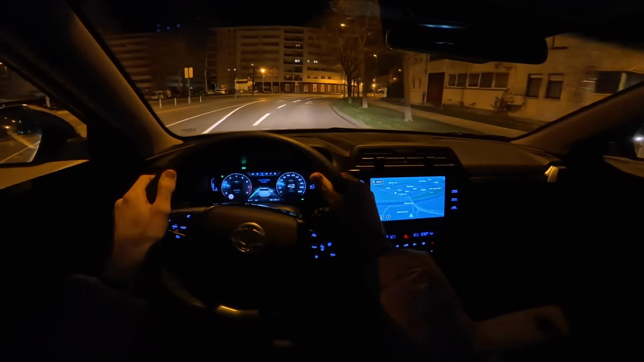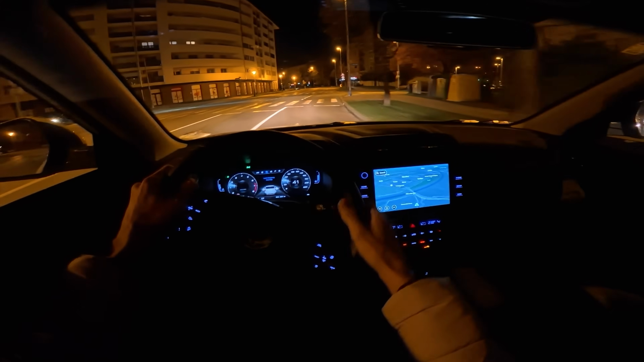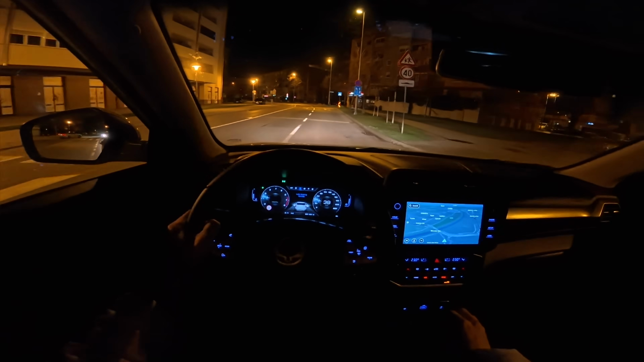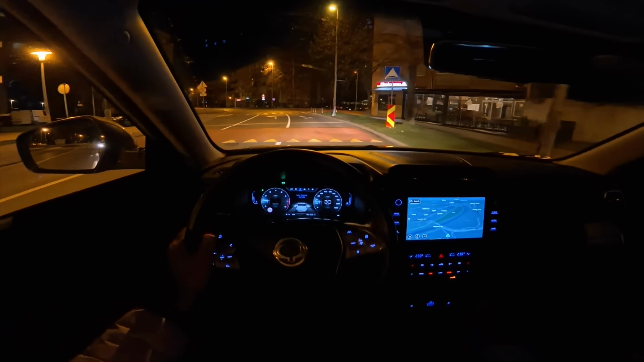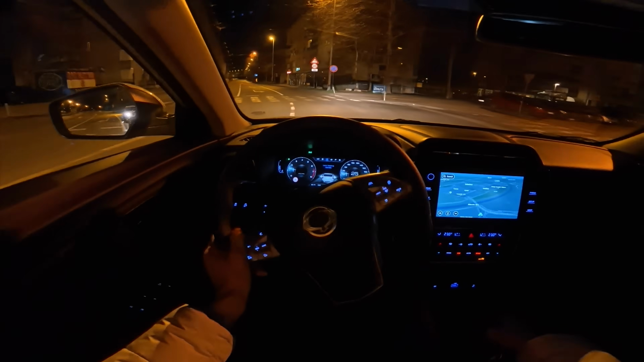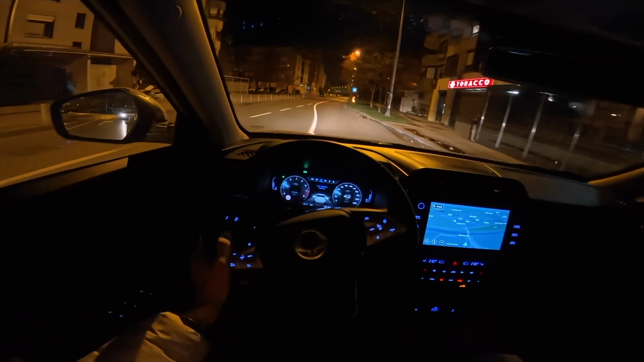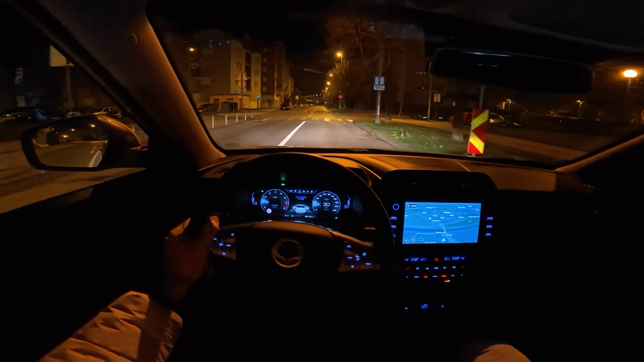Now, 6-speed manual, great for fuel consumption. Also 4-cylinder turbo petrol. It is a little bit thirstier, but on the open road you can get a decent fuel consumption. Now 163 horsepower, I would say this is enough. You can see here if I just accelerate a little bit faster, it's good on the throttle, good response.